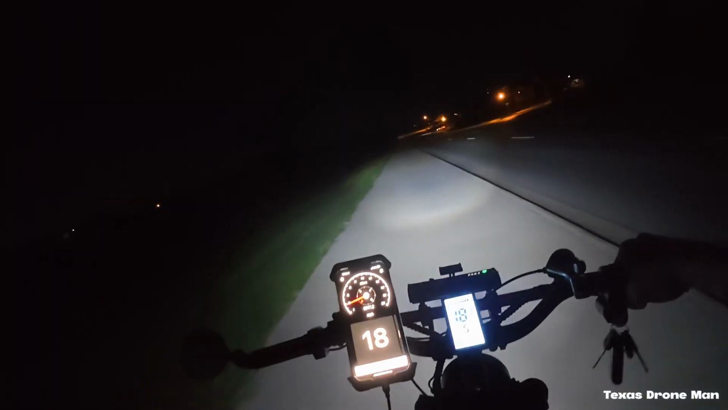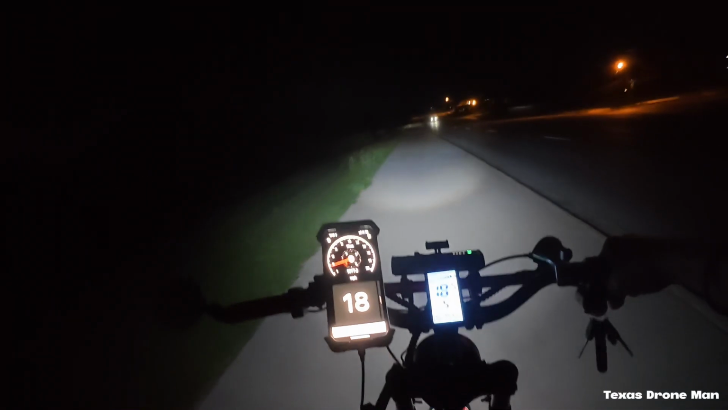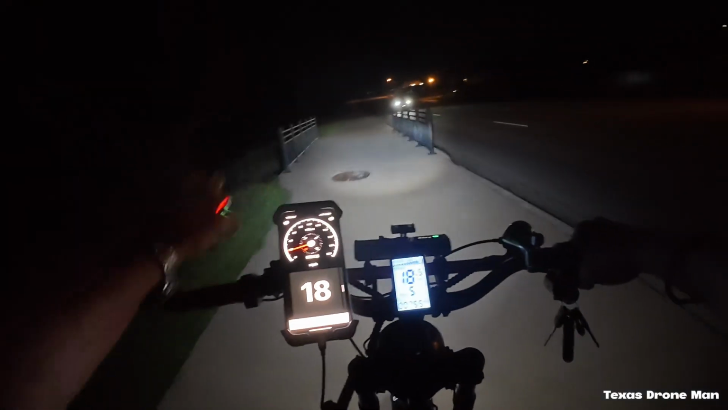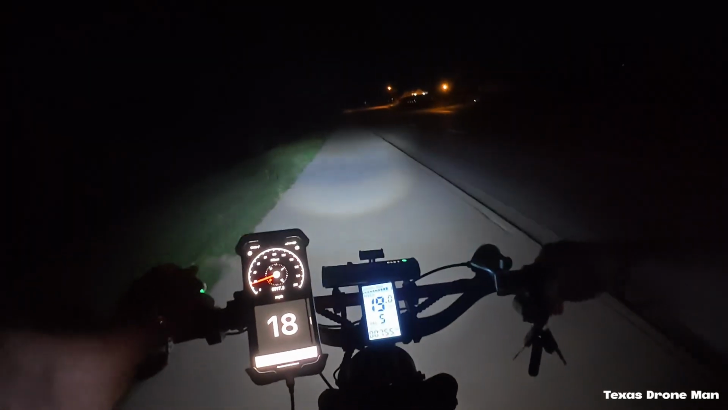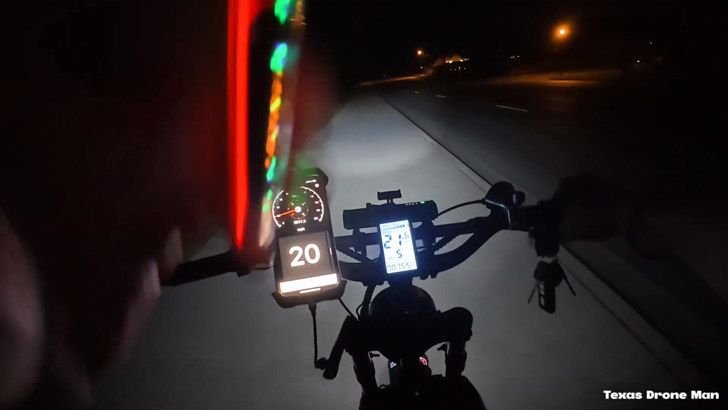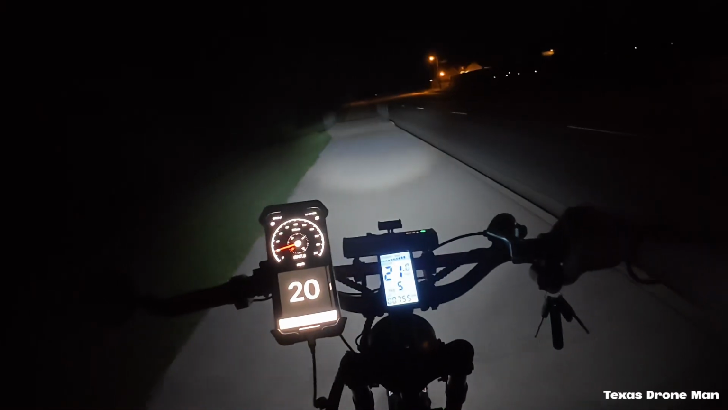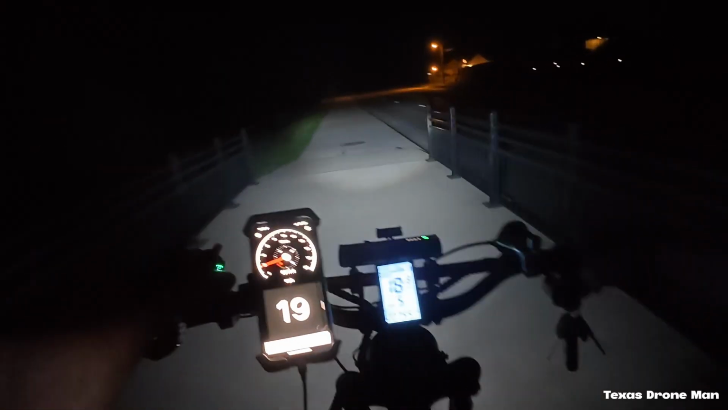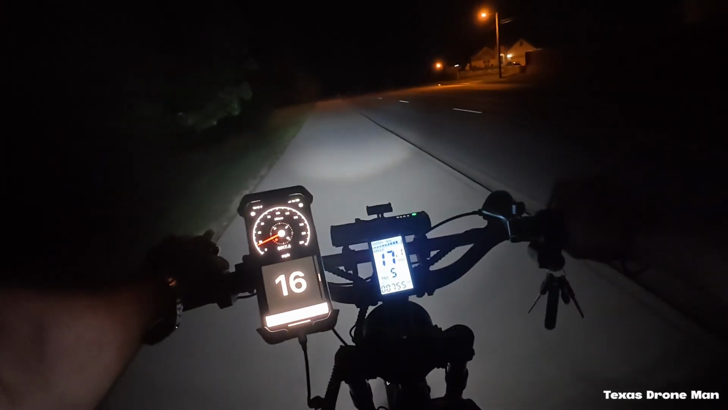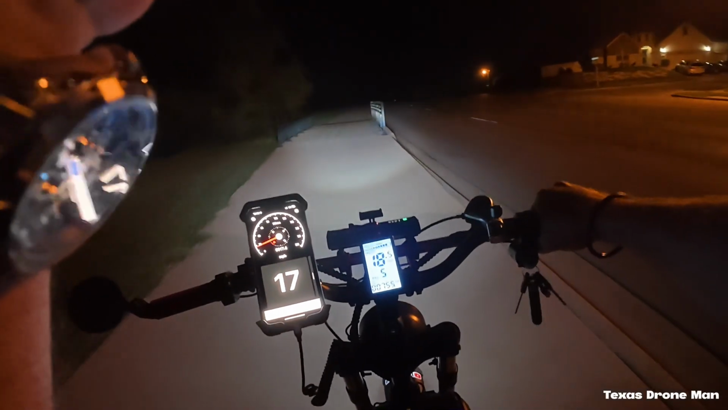There's a whole deer trying to run out in front of me again like the other night. That was crazy. 17 miles. Lost a bar. Maybe 2. It'll sag down to 2.